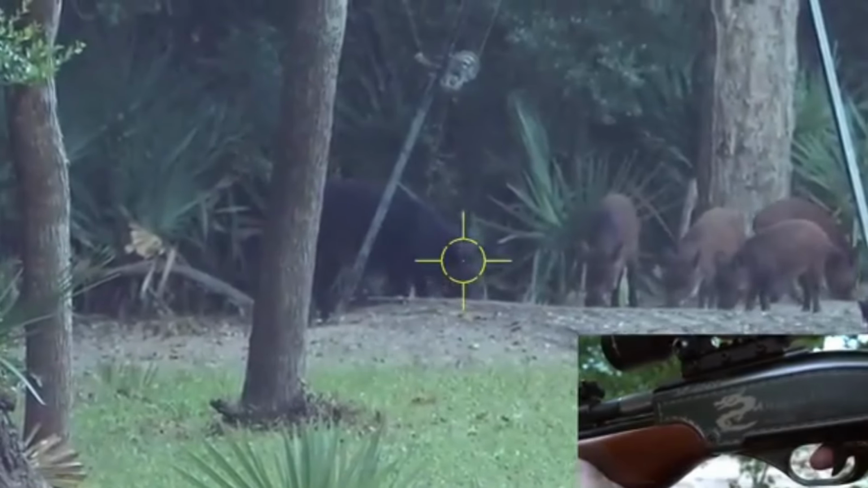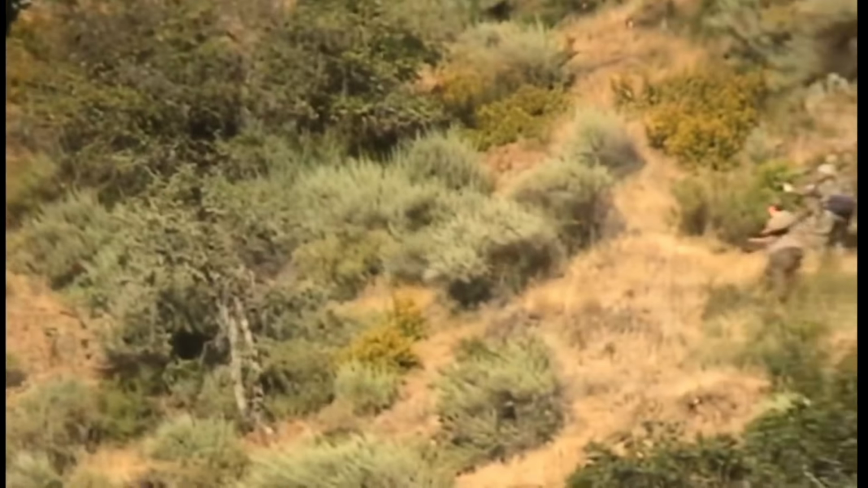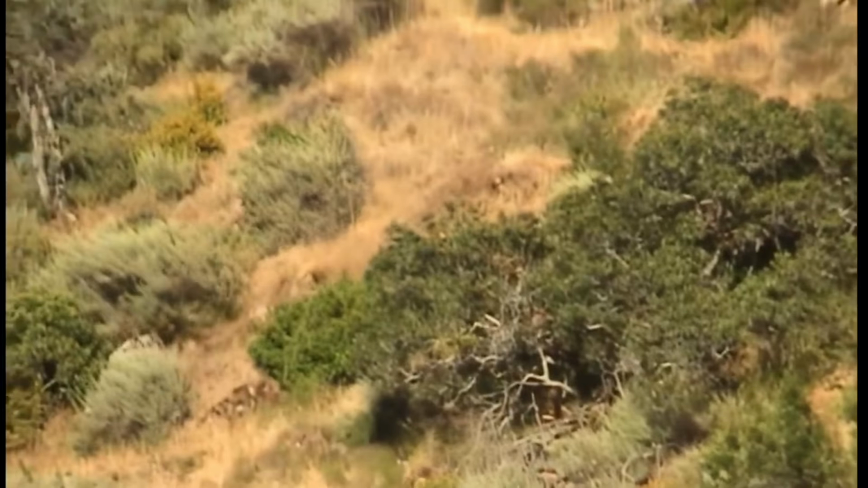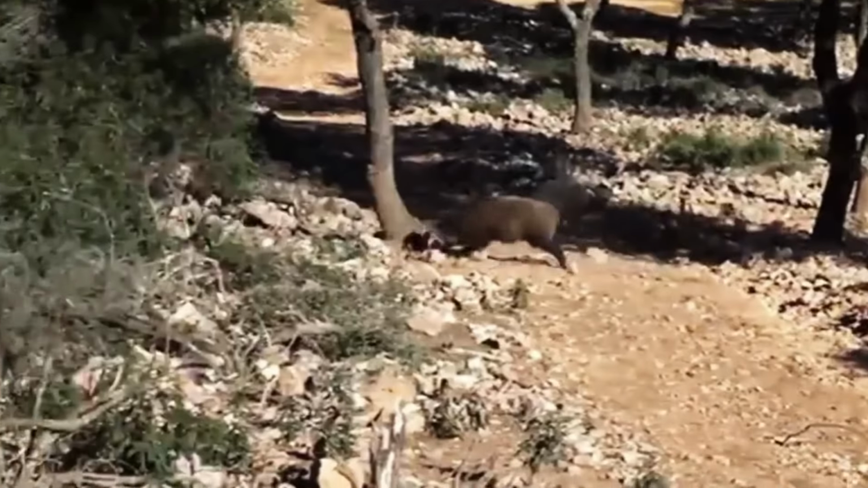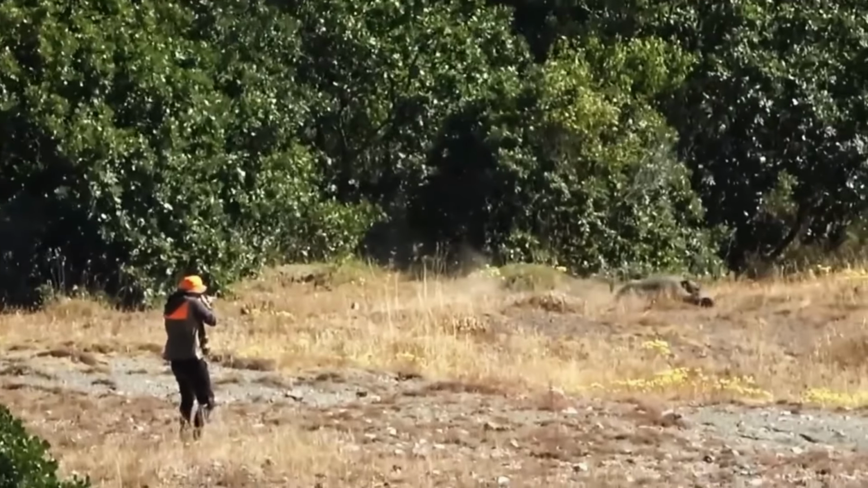For farmers like Javier Ruiz, the fight feels personal. His family's orchard in the southeast has been hit repeatedly, with entire sections of peach trees stripped bare by hogs in search of fallen fruit. Javier has spent thousands on reinforced fencing and hired local hunters to patrol his land, but the hogs keep coming. He's joined forces with nearby farmers, creating a network to share alerts about sightings and coordinate defenses.